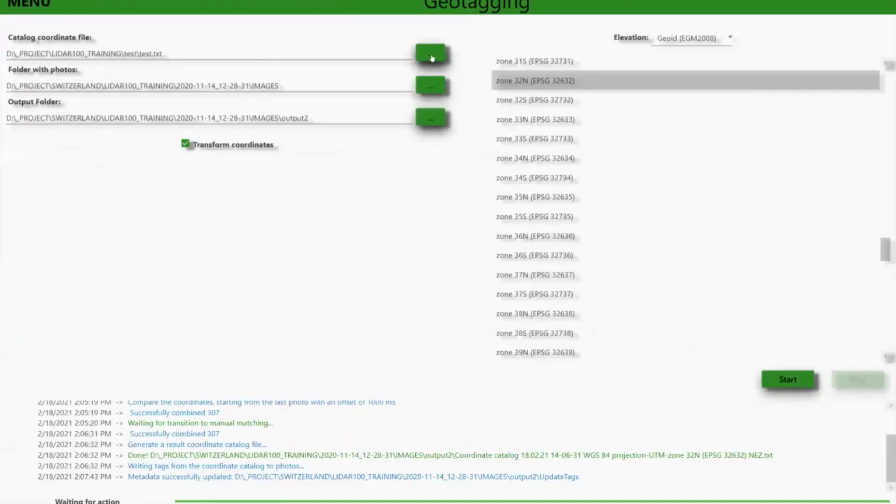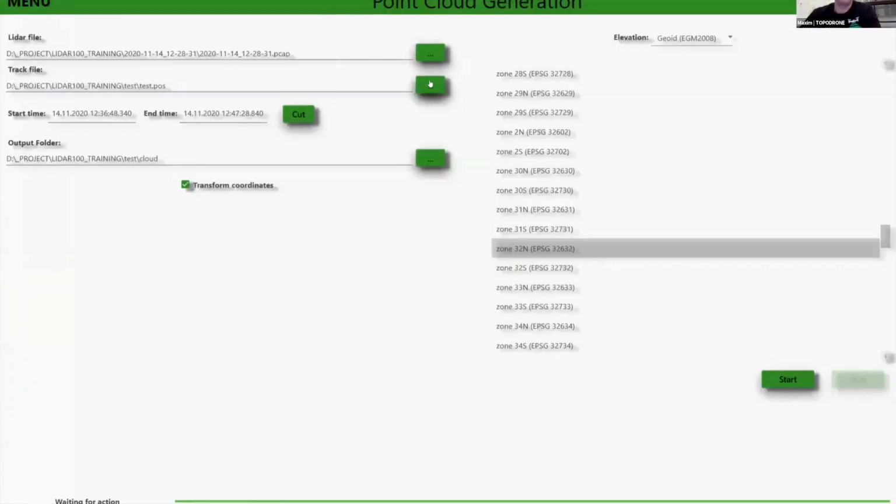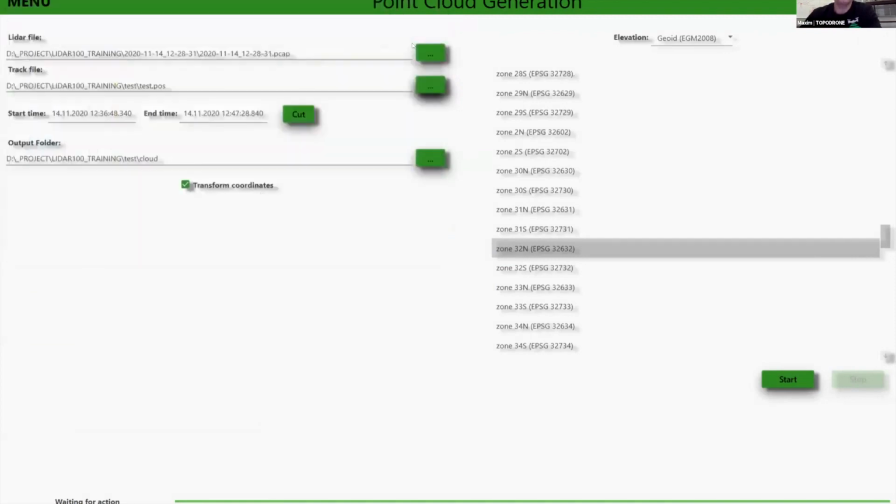After GNSS data processing, I have a very precise trajectory, which can just be uploaded to the TOPOLIDAR software. It's a post trajectory file, and it's already uploaded here. Then I choose the pickup file. It's the raw LiDAR data from the VLiDAR.